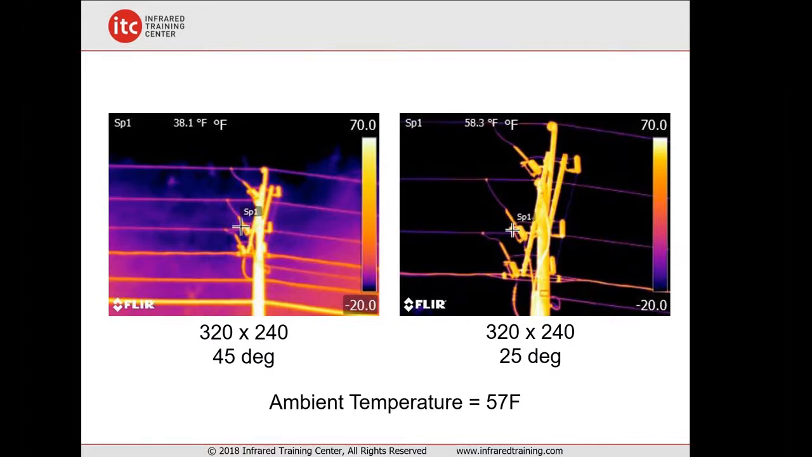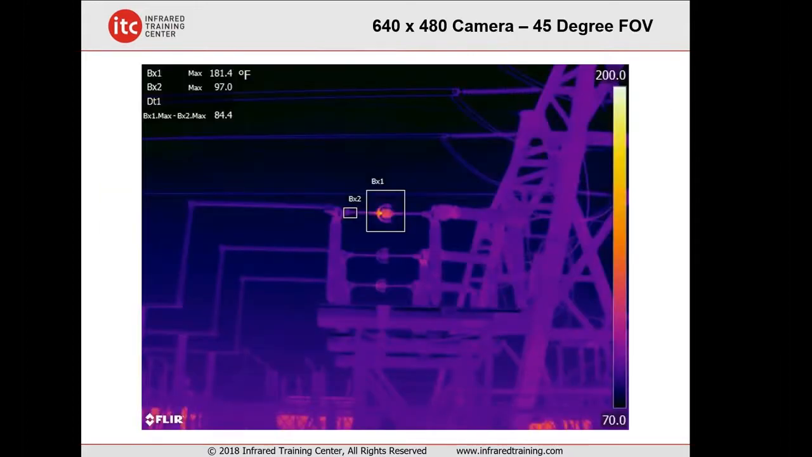On the right, with a 25-degree lens, a slightly narrower field of view, we can now see a temperature of about 58 degrees on that spot. But we can do better.